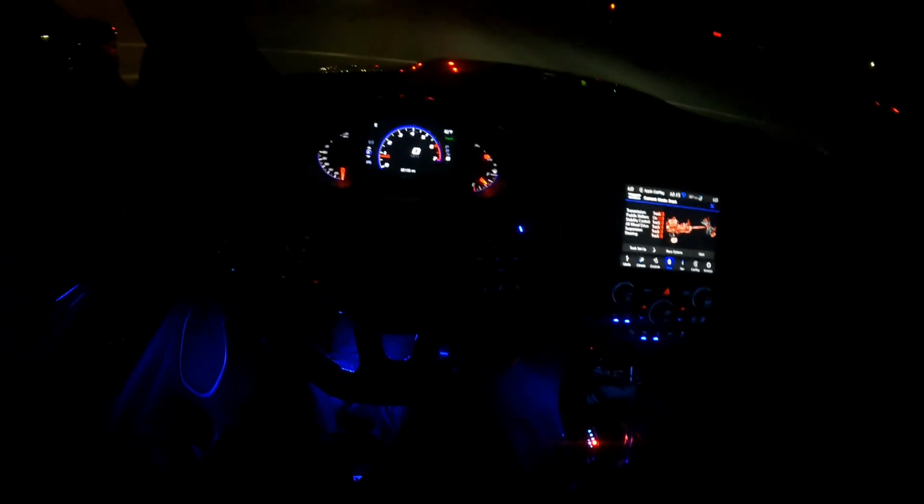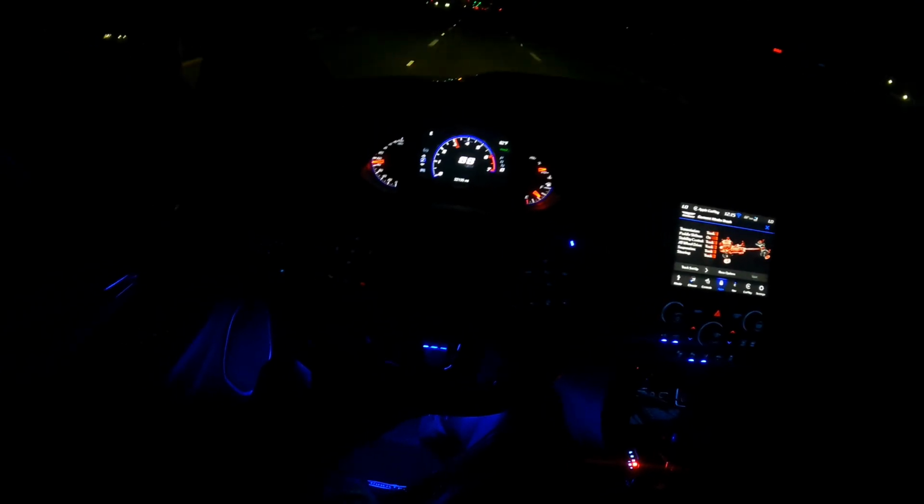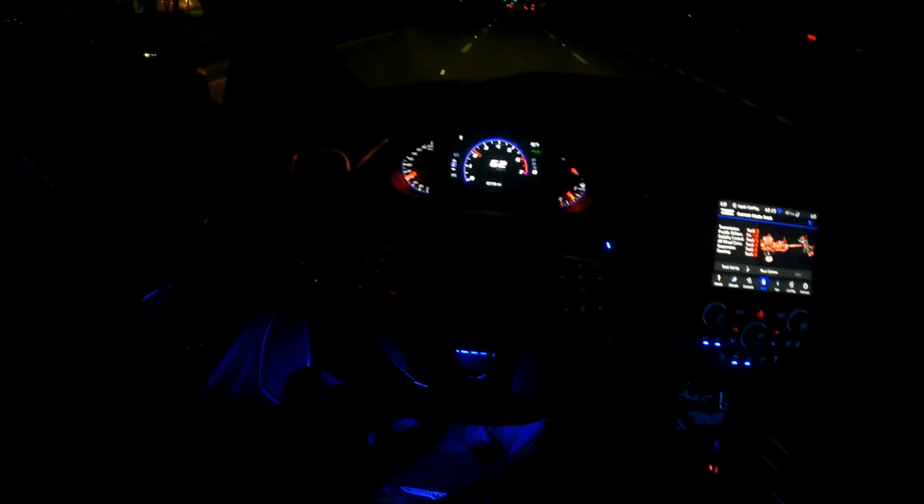That's a Tesla next to me, y'all. Let's see what's up. This a Tesla. Oh! Oh! Man. Anyway, y'all, that Tesla ain't want no smoke.